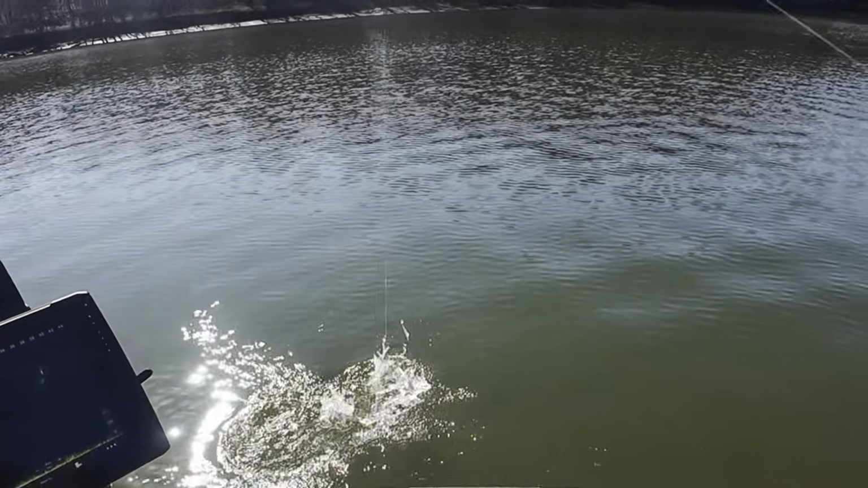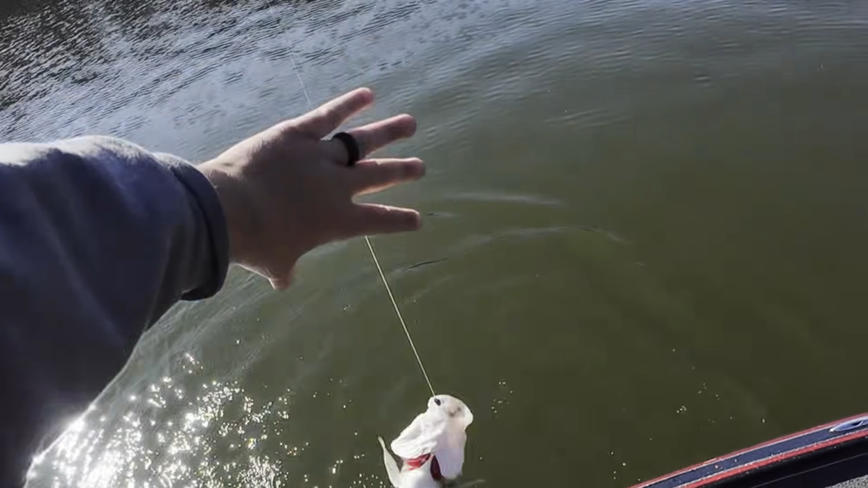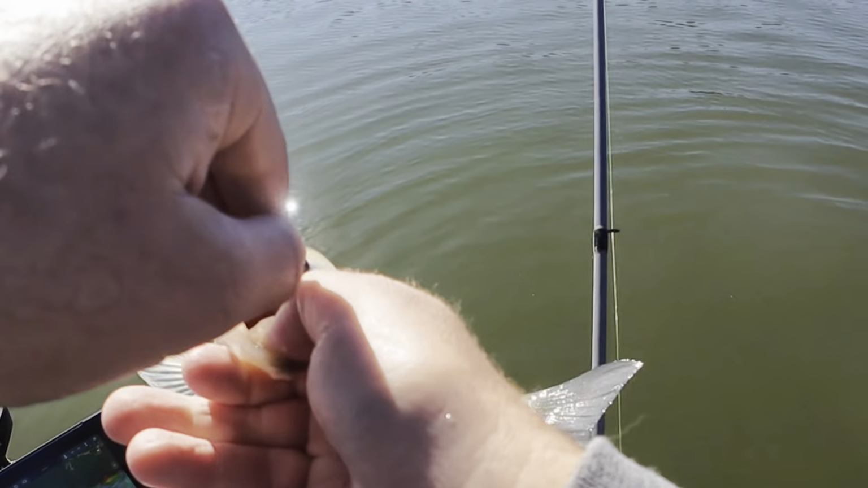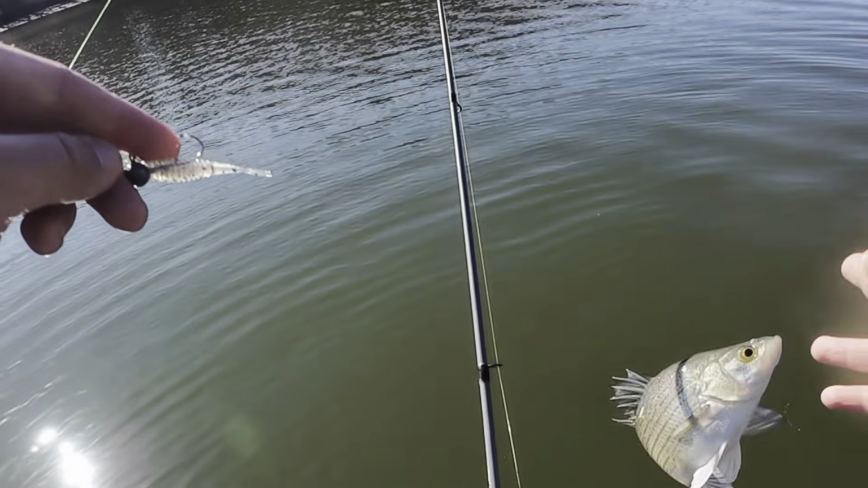Fish on, sand bass. I knew that one was. Come up through the middle of them crappie and just smoked it. It was only a matter of time before I caught one of these. They're in here pretty thick. There we go, I got it. That's not what we're after.